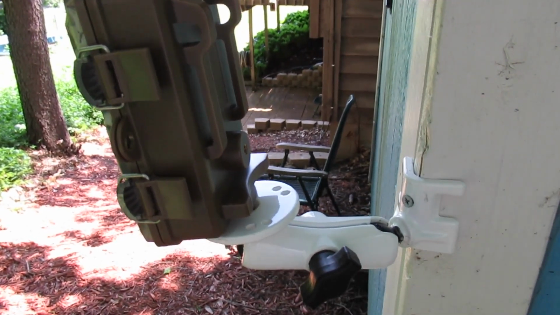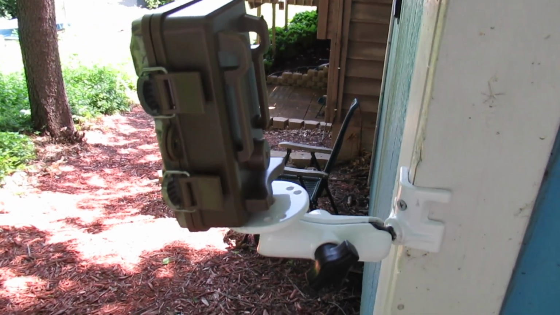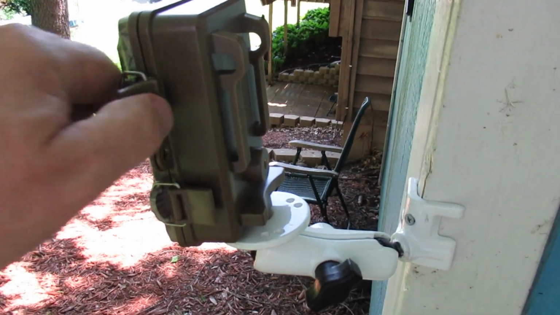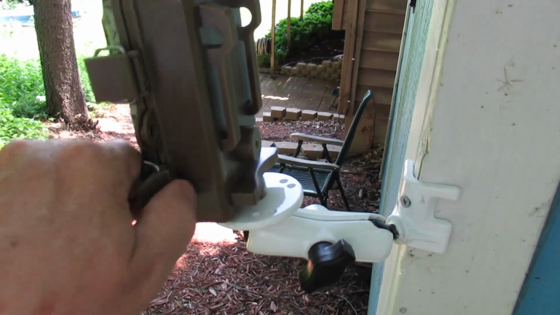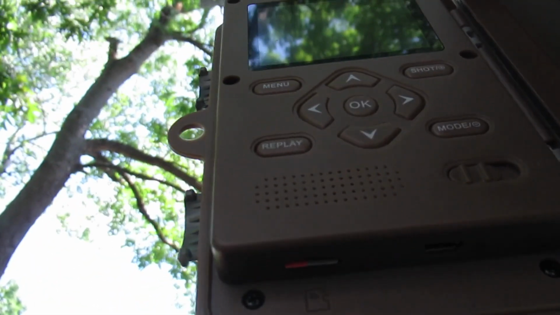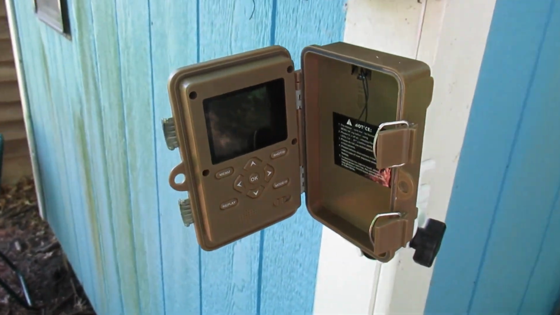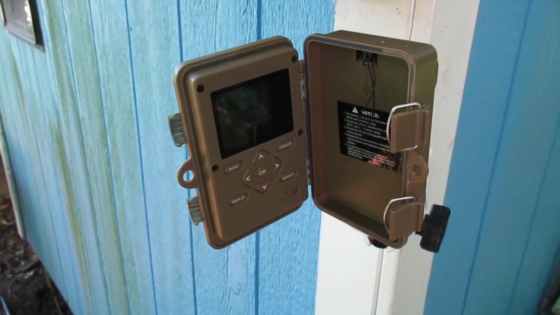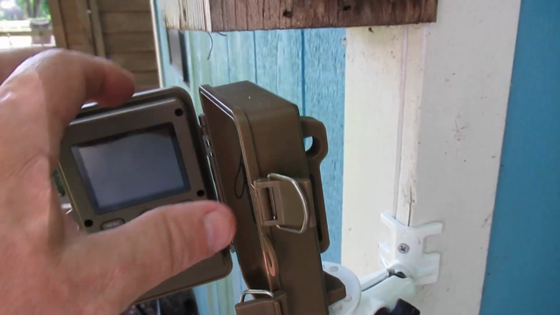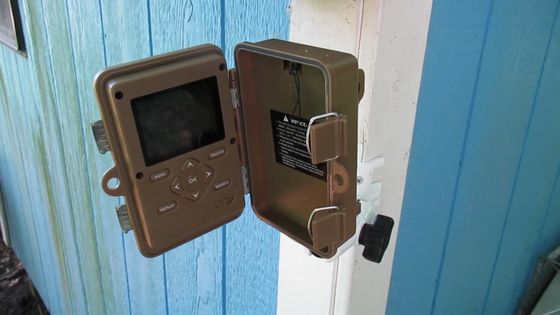You can very easily take the item off this mount, bring it inside, and download the files rather than messing around with the micro SD card, which is up and from below, and kind of hard to get out, and if you drop it and it's down in the brush, you may never find it. So I find it better to take the unit off, connect it up to my computer with a USB cable, download the files there, and then bring it back out.